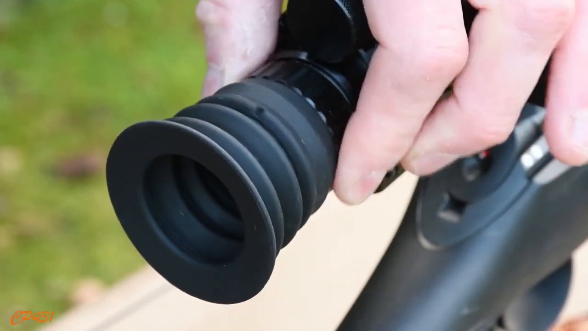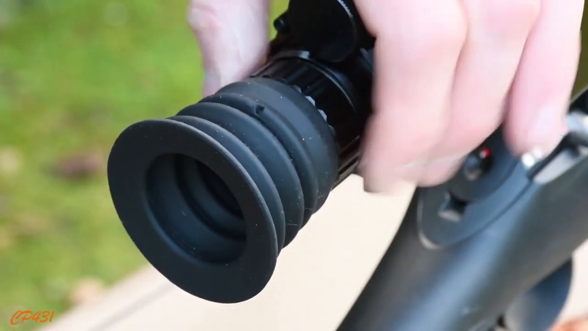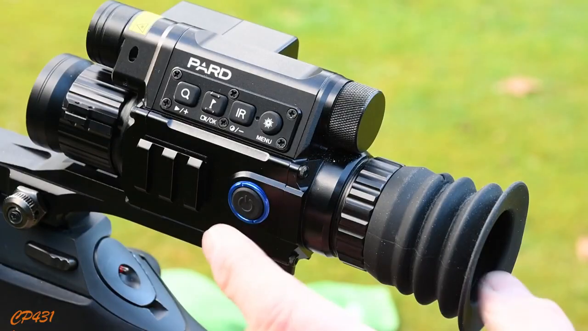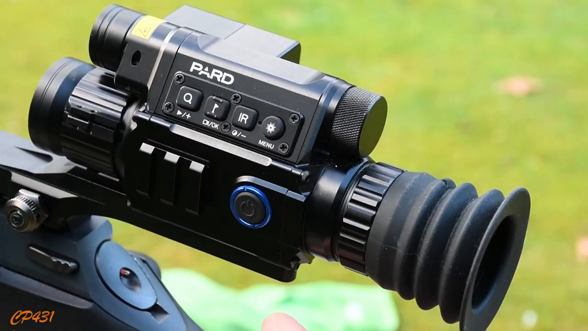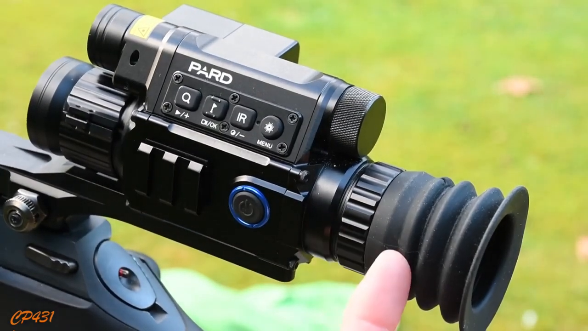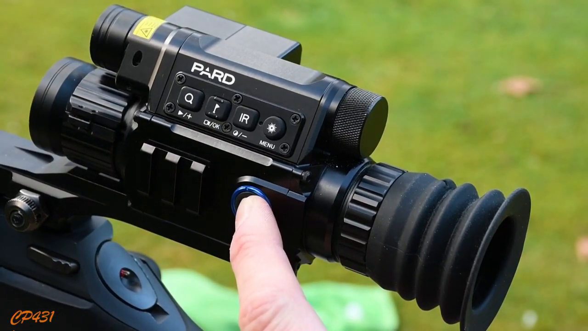Internal screen focus is set here. It's a good screen, it's not too fisheye, and that's easy to adjust. You should only need to do that once and then it's set up for long-term use. Power on is this button on the side. It turns on in a few seconds. A short press turns the internal screen off, and then a long hold shuts the unit down completely.